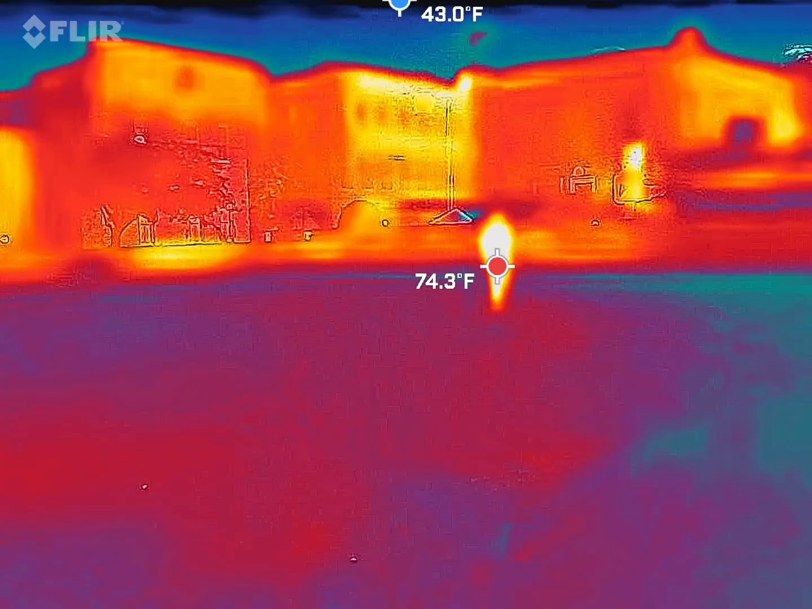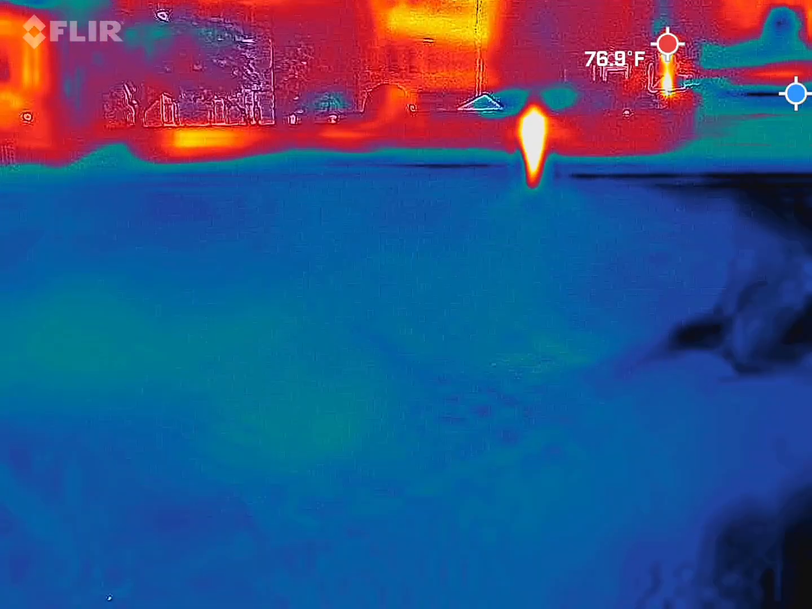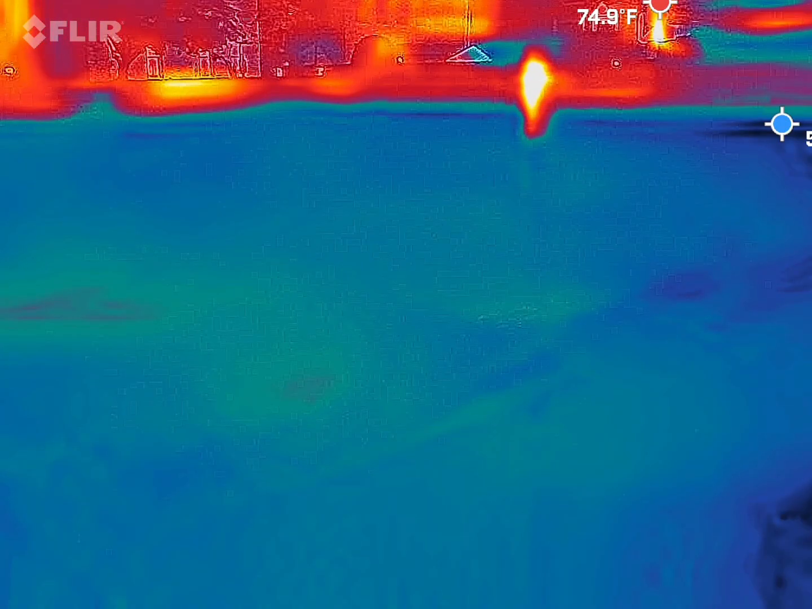And also try to keep the sky out of view. Do you see where the blue dot is right now? Yeah. There's no surface on the sky. It only reads surface temperature. So it defaults to the sky every time.